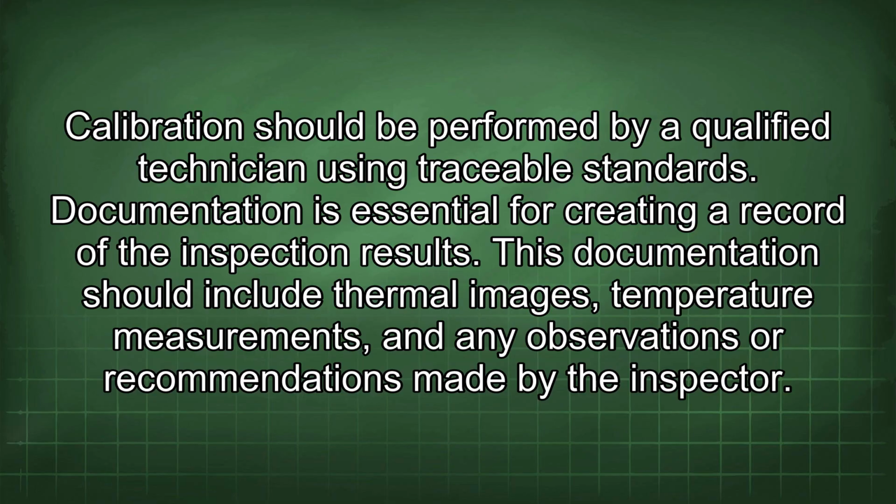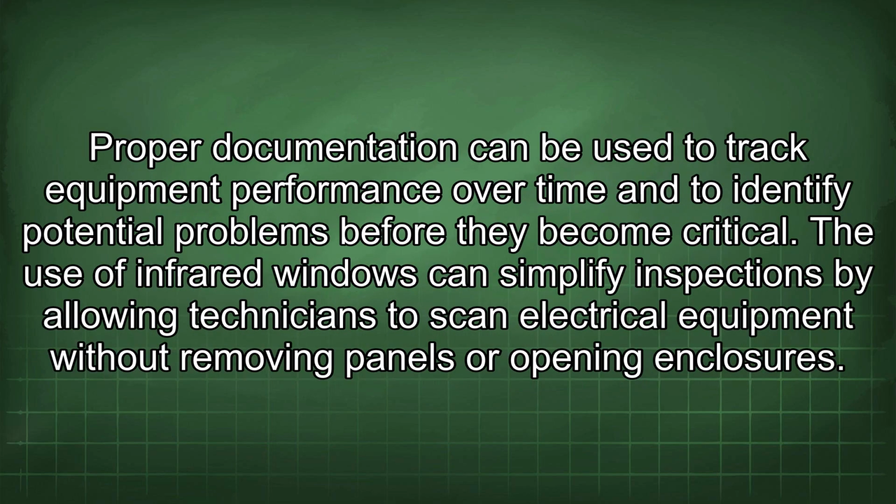Documentation is essential for creating a record of the inspection results. This documentation should include thermal images, temperature measurements, and any observations or recommendations made by the inspector. Proper documentation can be used to track equipment performance over time and to identify potential problems before they become critical.